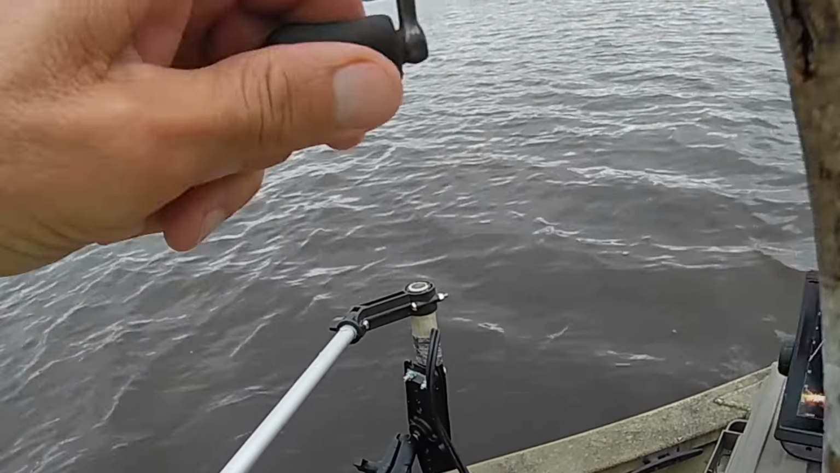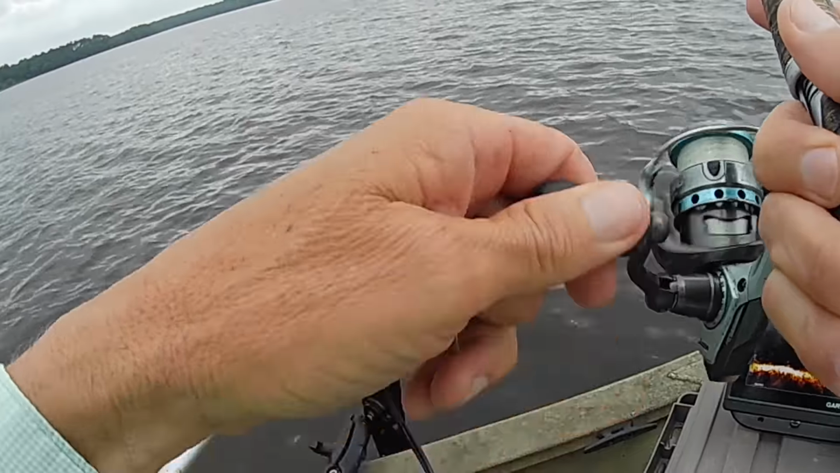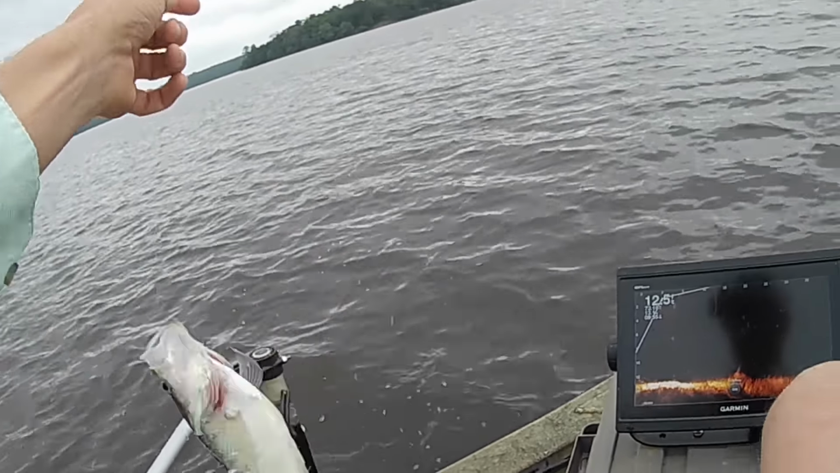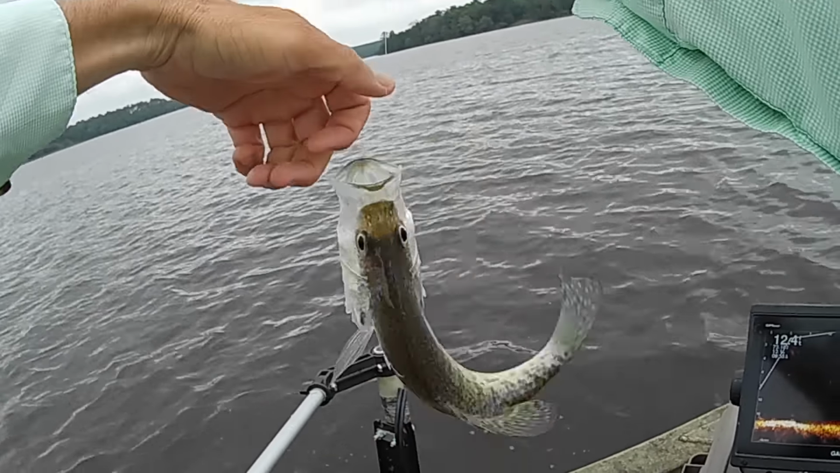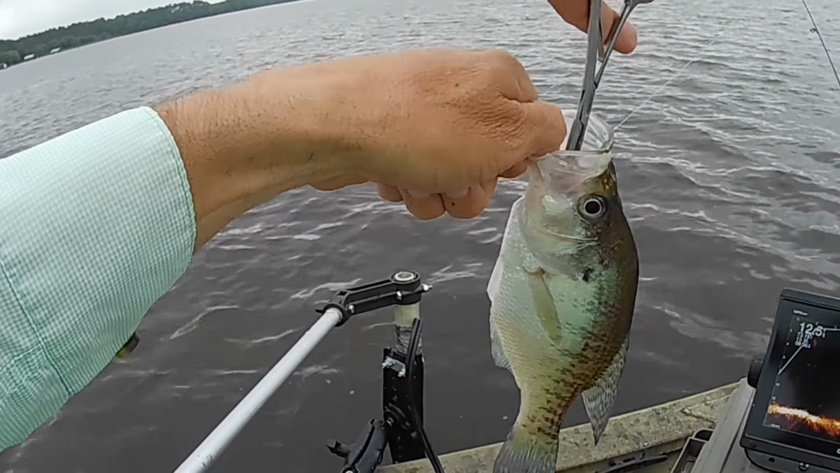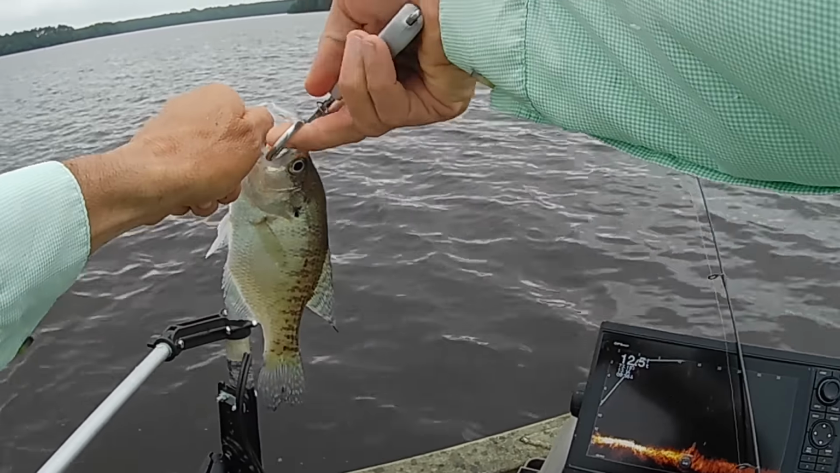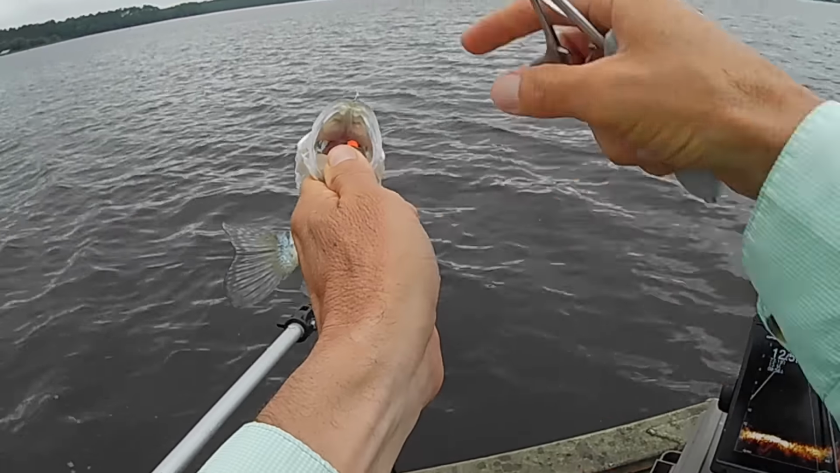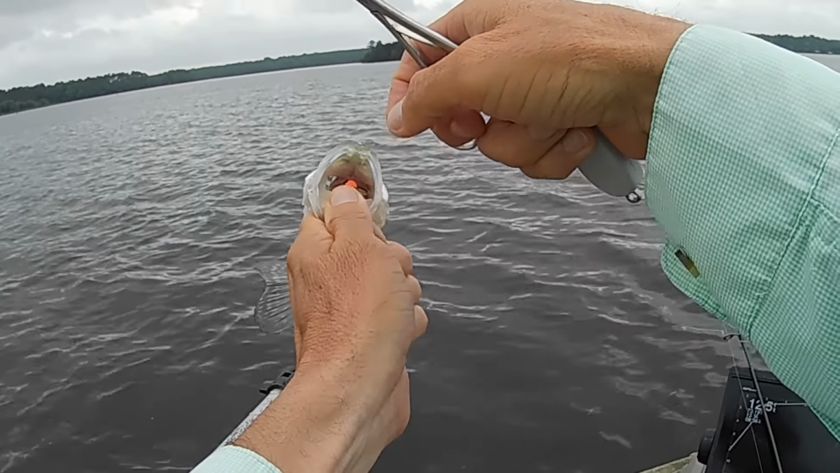There's another one. There's another one. He's not bad. Another good keeper. And that was on the 5th, was that 4 fish and 5 casts? I don't know. I can lose count when they're biting quick. You think that rascal didn't want that little jig that George built? Man.